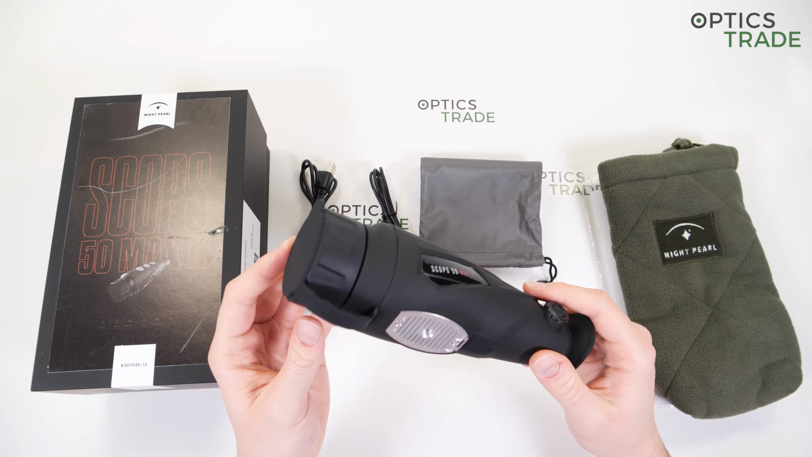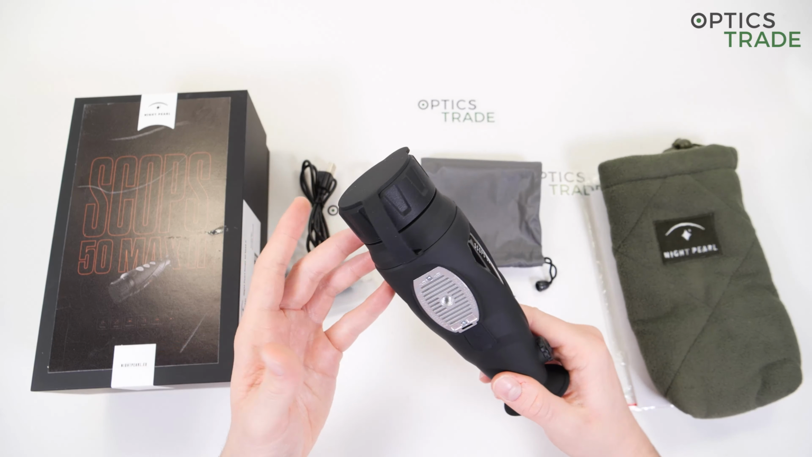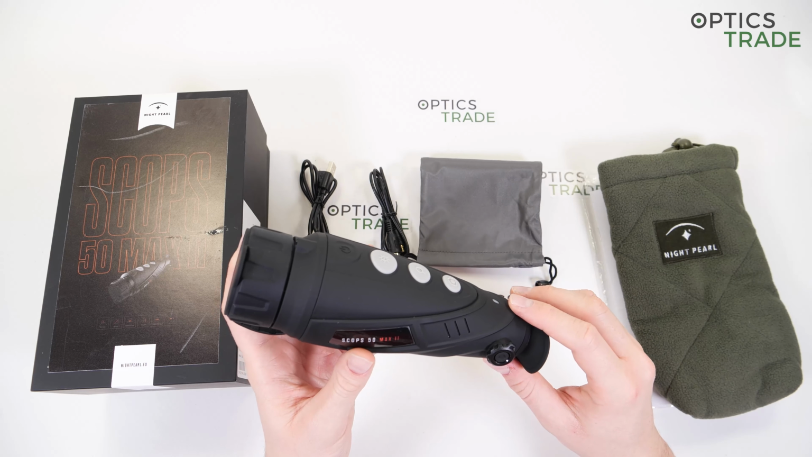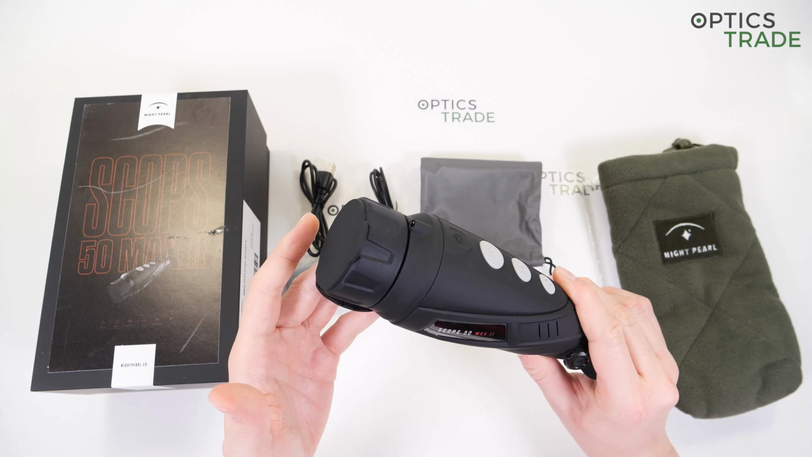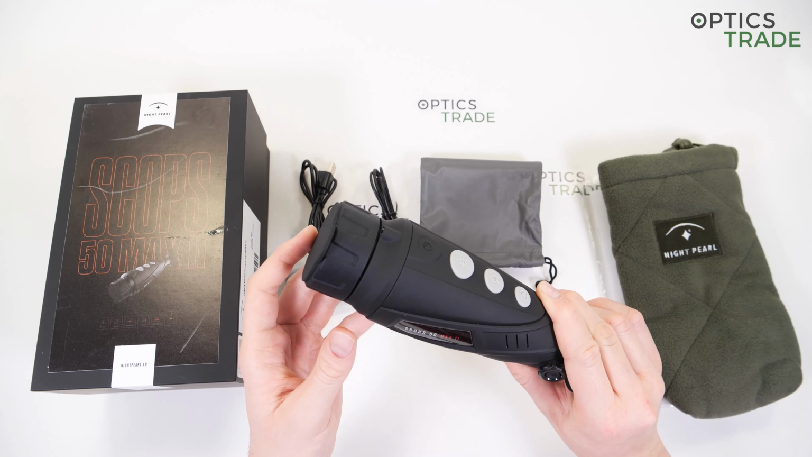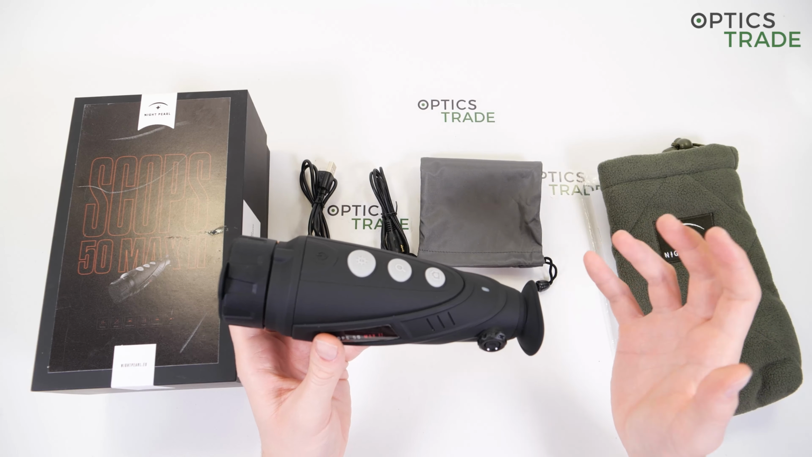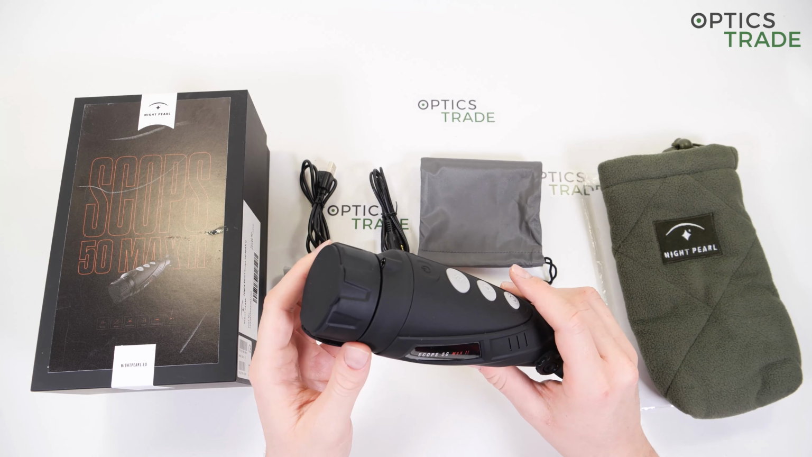It has a resolution of 640 by 512 pixels, a pixel size of 12 microns, and NETD, the noise equivalent temperature difference, of below 50 millikelvins, which means that with this device you can really distinguish between small temperature differences, which is really noticeable in adverse weather conditions, rain, fog, low temperatures, and so on.